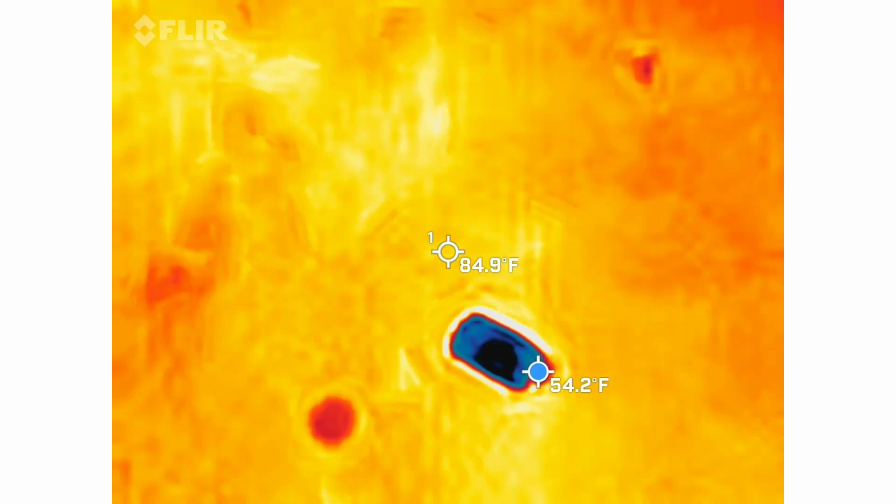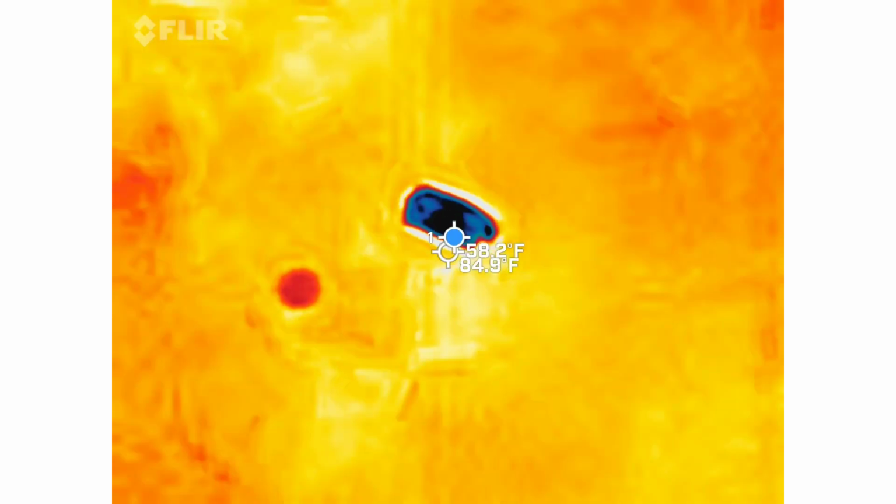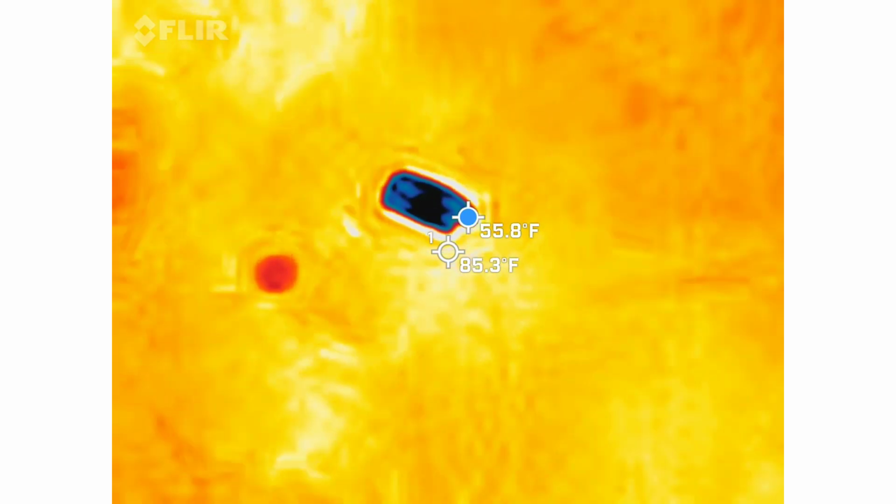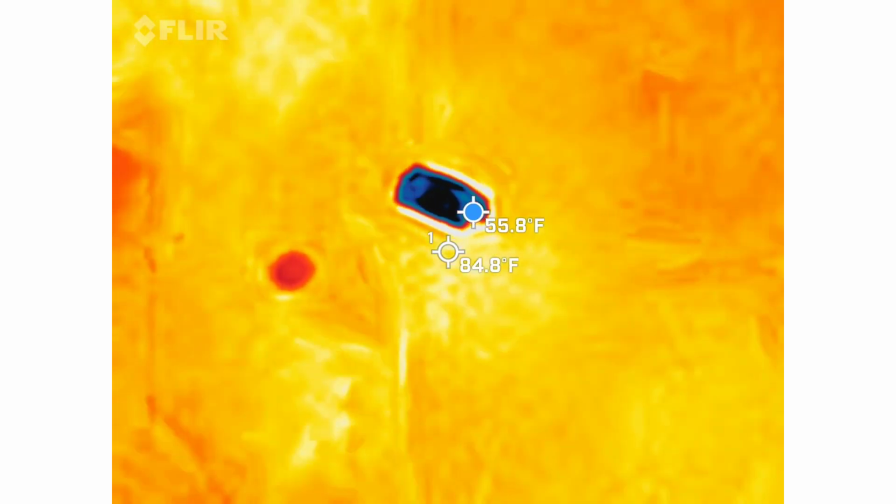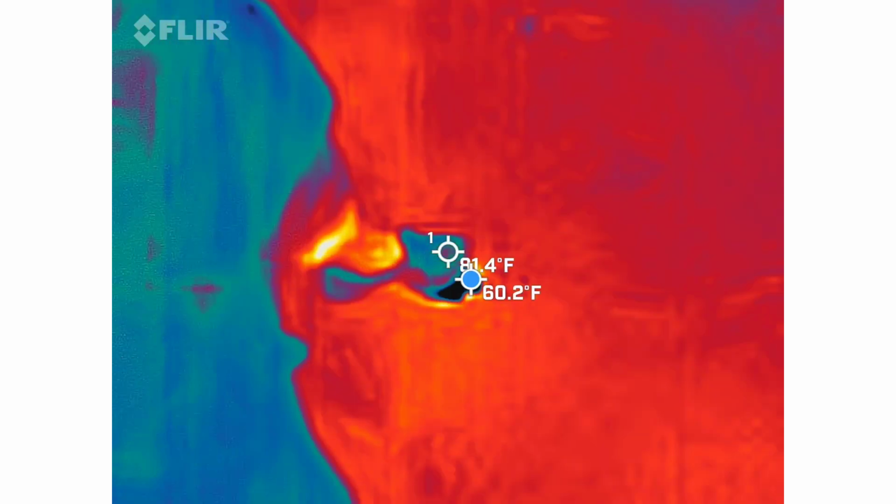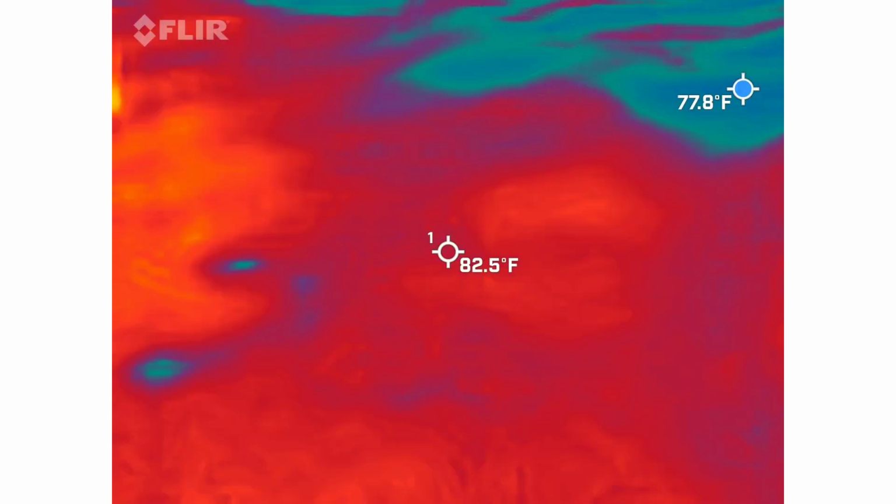We just walked over it. Really cold spot right there. Interesting. What does it say the temperature of that is? 58 degrees. Oh wait, is it? Yep. It's a crushed aluminum can.